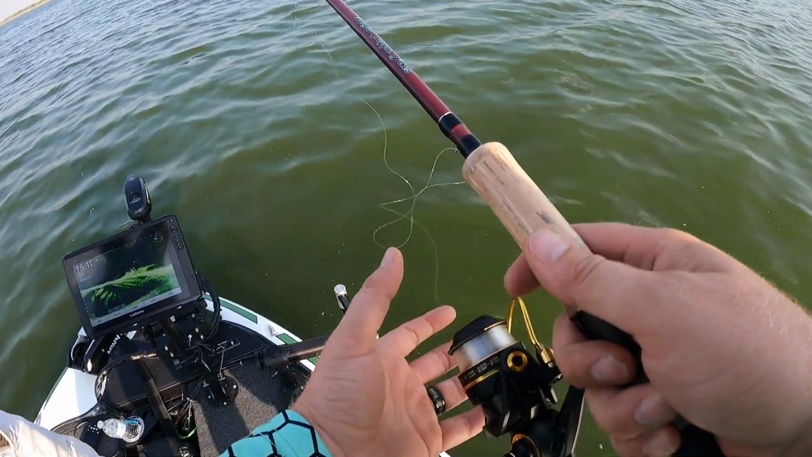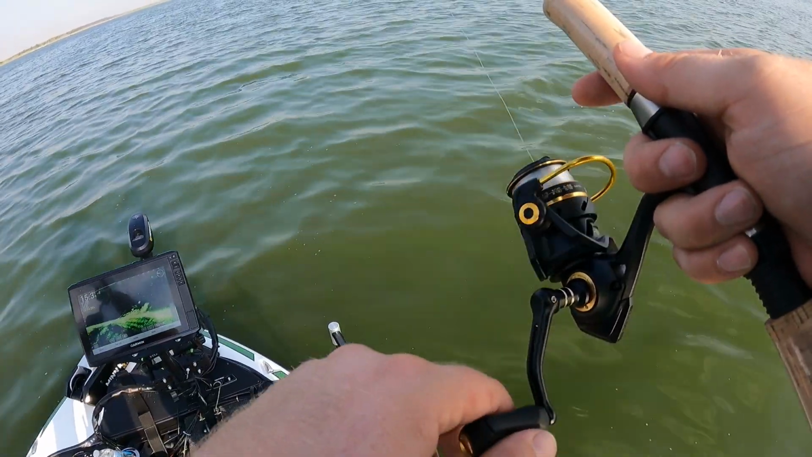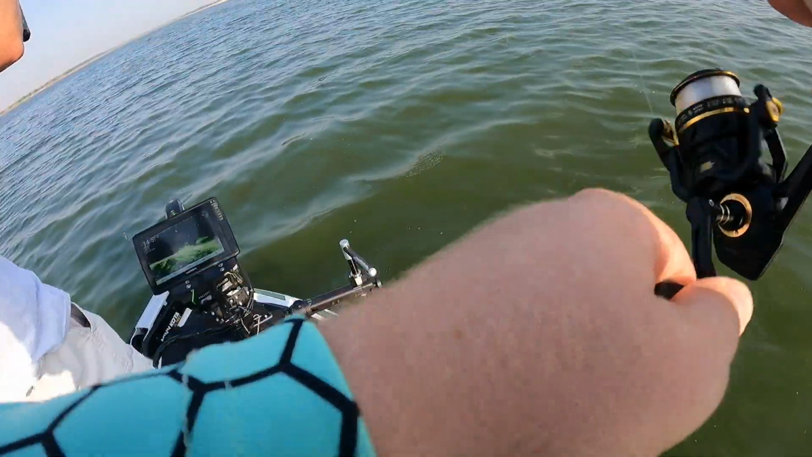I may switch back to a shad color here in just a second. Well, that's what I got on. They didn't want nothing to do with it. There we go. Oh, got him. Good old pendulum. Had to cast through it.